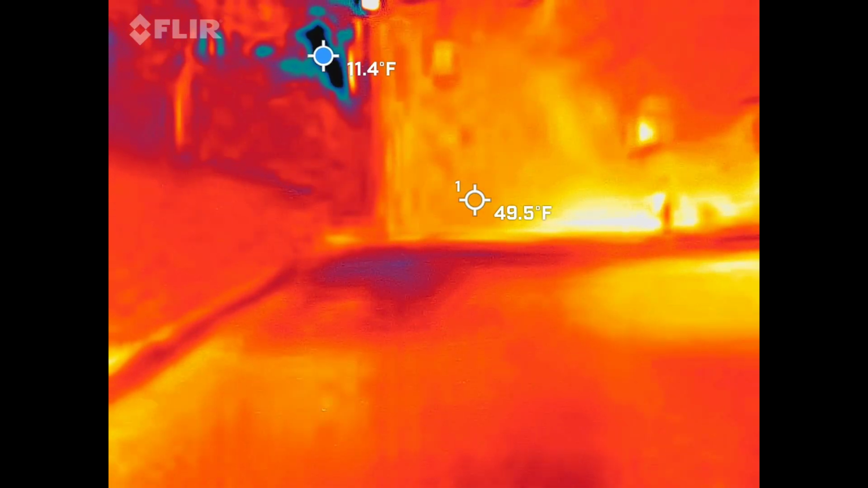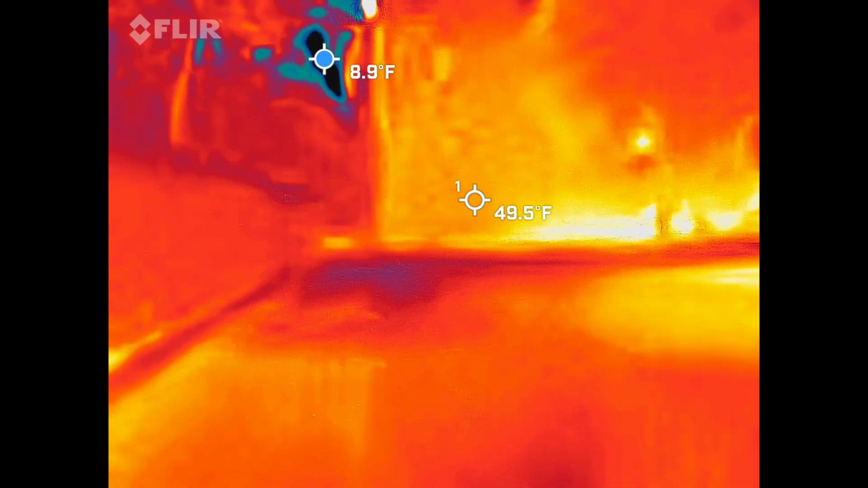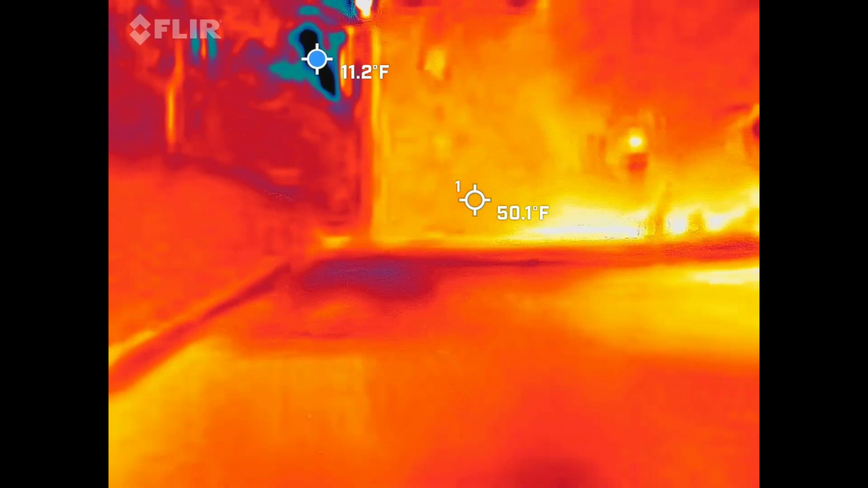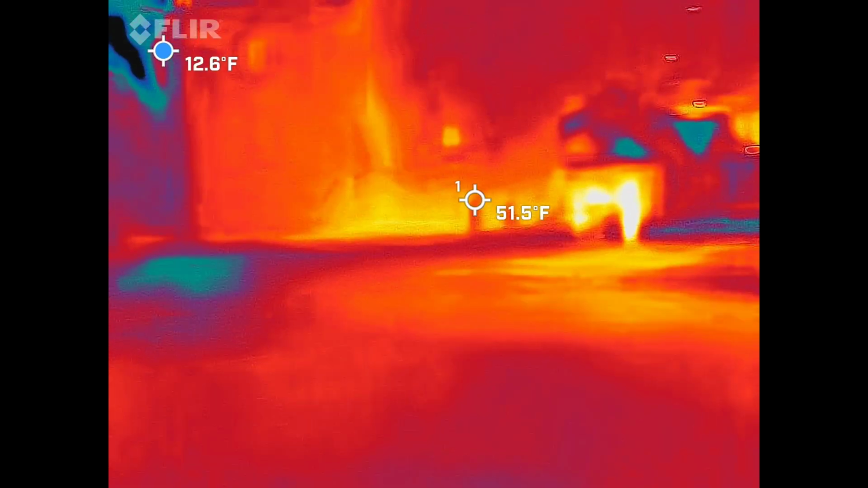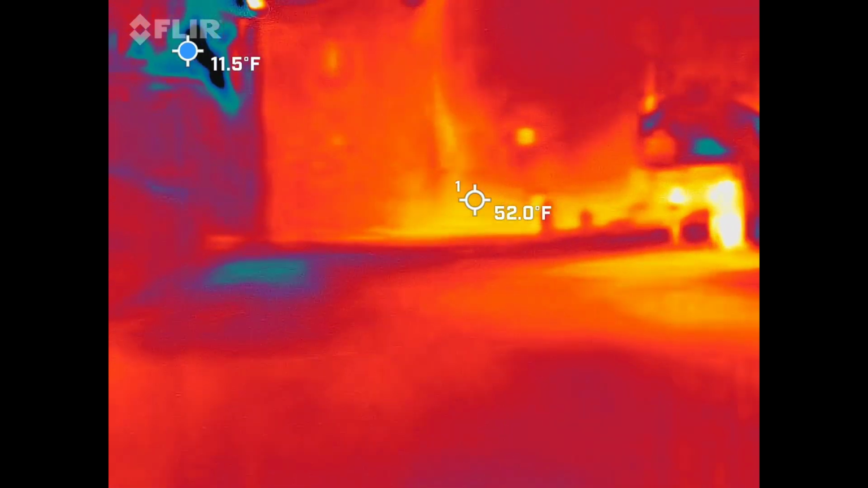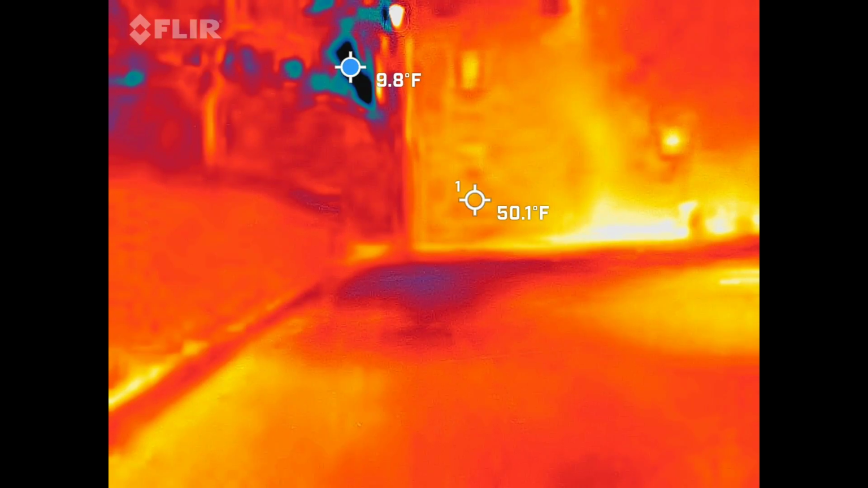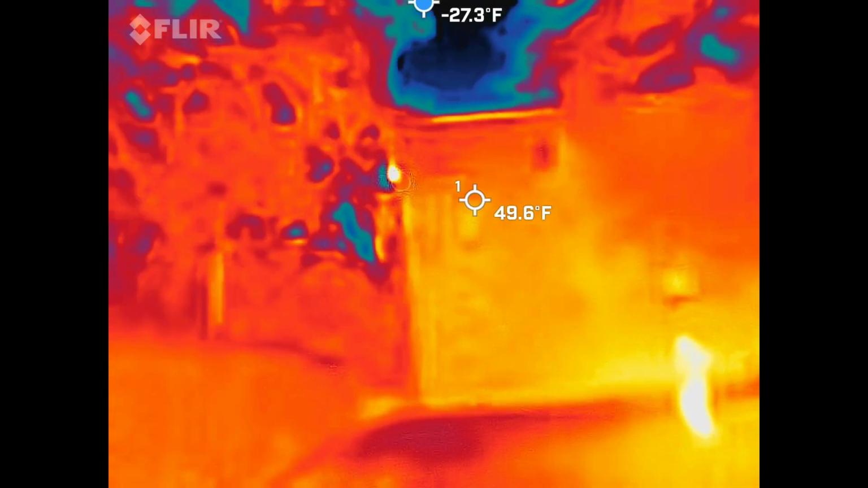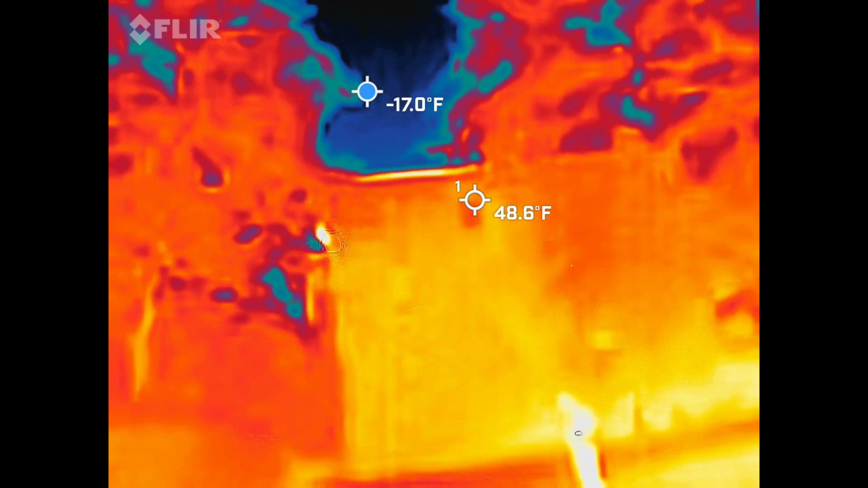See the sky. It's showing negative 15 up there. That's what I'm saying.